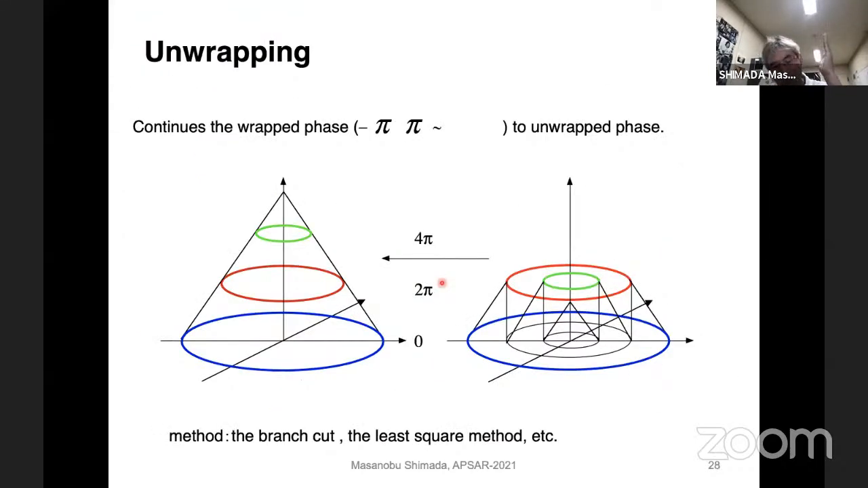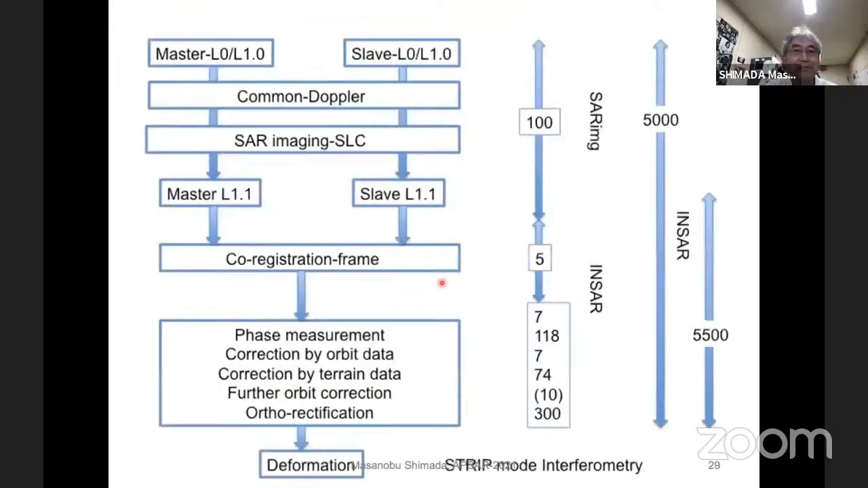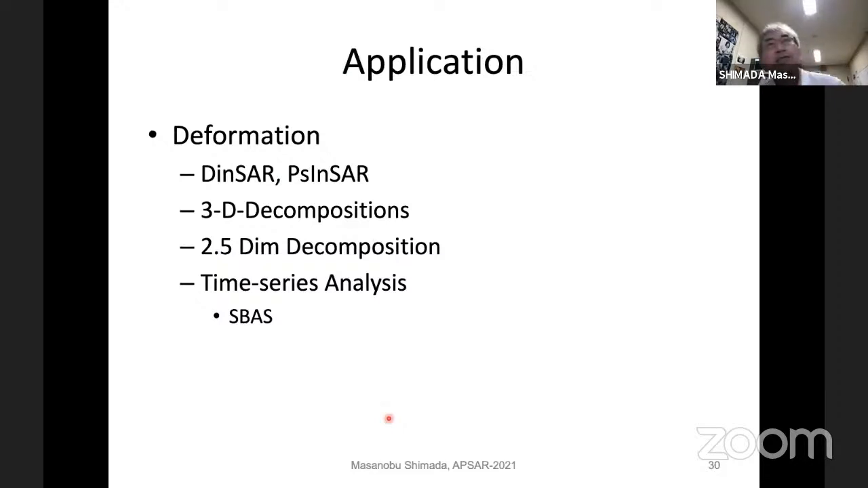Unwrapping is a very important technique for interpreting the signal. And this is a flowchart of the signal processing. Two images can be generated, and phase measurement, correction by orbit, correction of the terrain data for the orbit correlation, and also rectification. Those are prepared, and deformation can be obtained. And these are the basics of the interferometry. I think I took so long, and I should speed up my presentation.